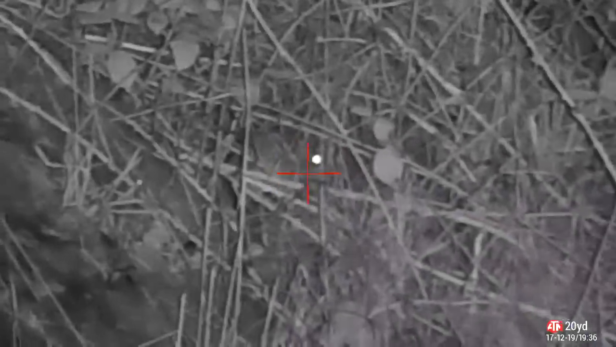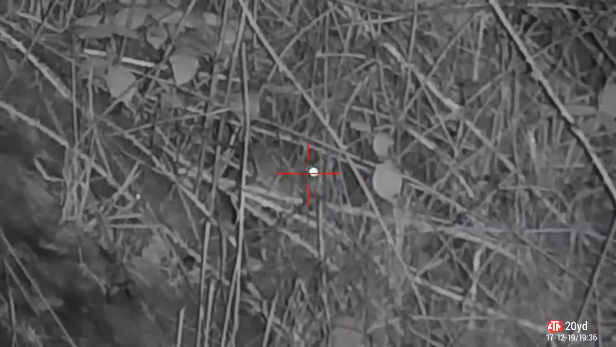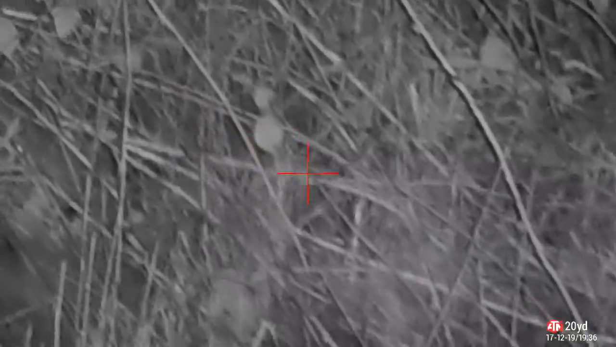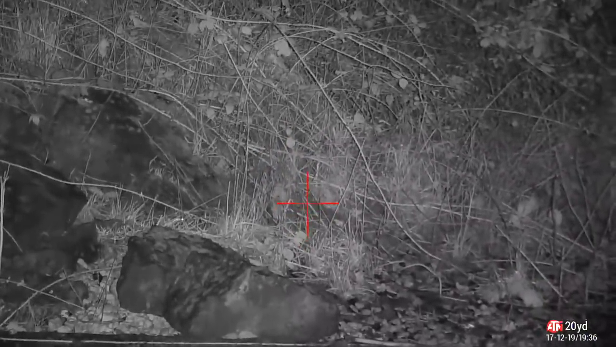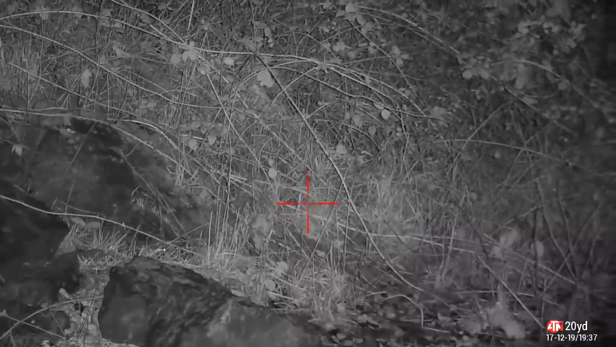Back over at the back of the buildings, back of the farm, and amongst all the undergrowth, spot the eye shine. So I put a pellet between them. There's another rat down at the back. Some of these I can't retrieve because they're quite high up the hillside, but I try and recover as many as I can, bag them up and put them in the bin for the farmer.